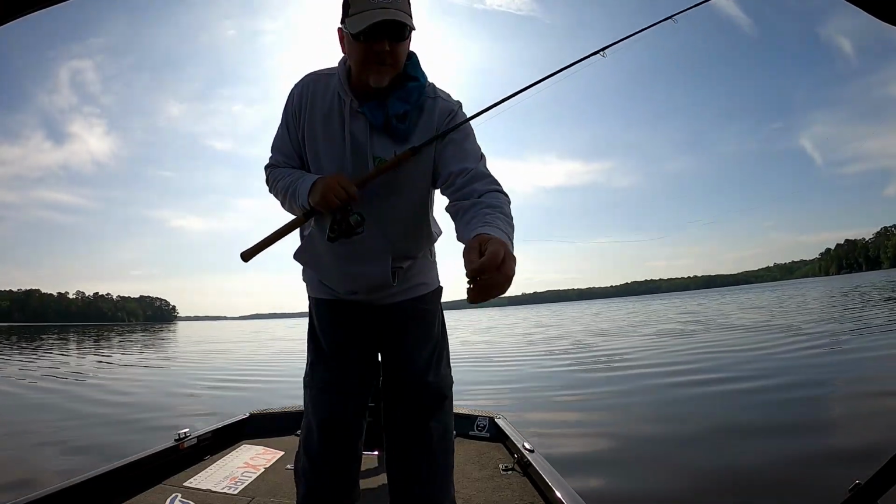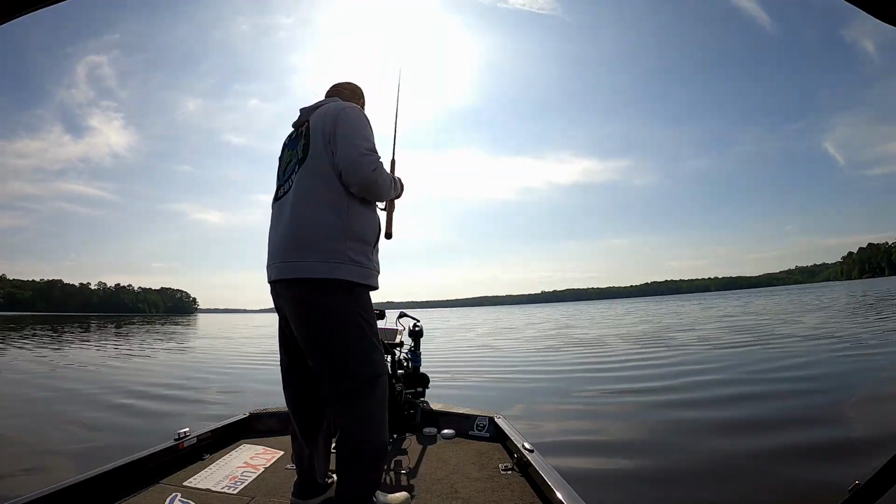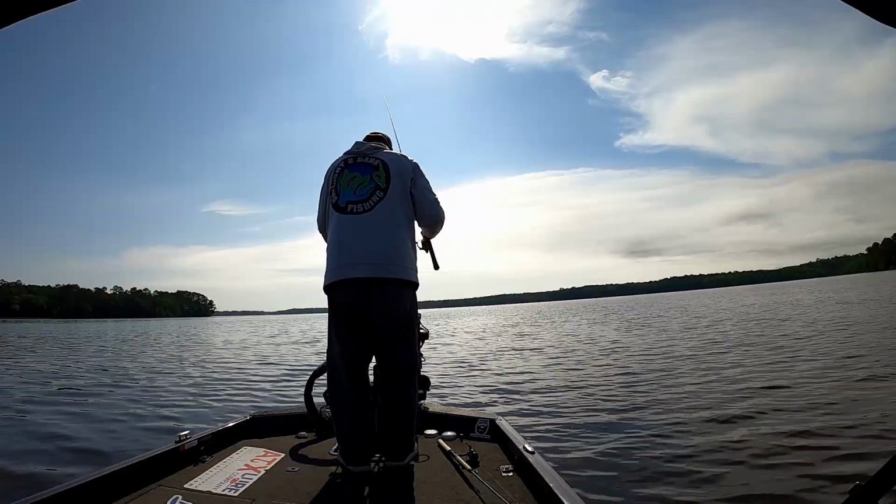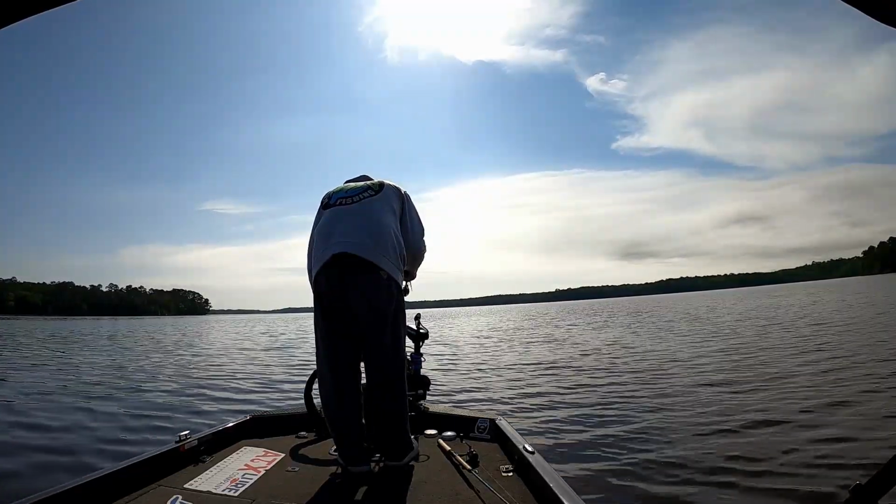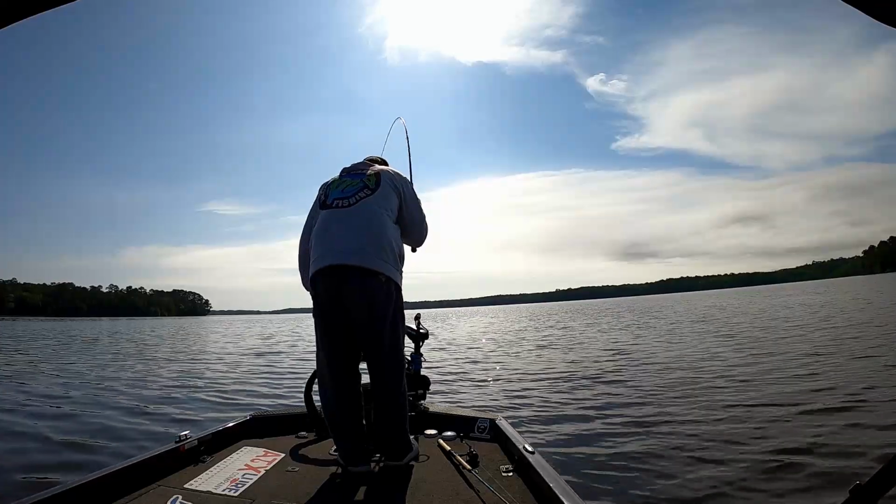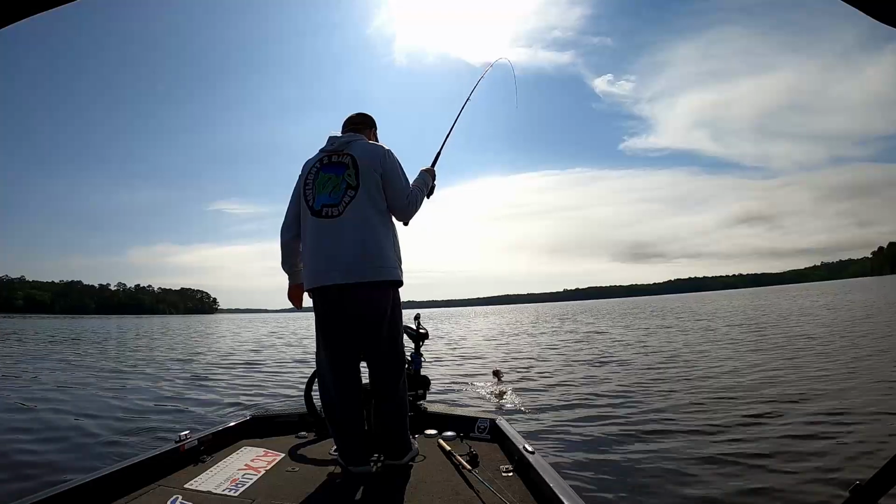Alright, I got really muddy water, but we're going to start out with that little 1/8 ounce green pumpkin and chartreuse. Oh my goodness. What is that? Oh, look at that.